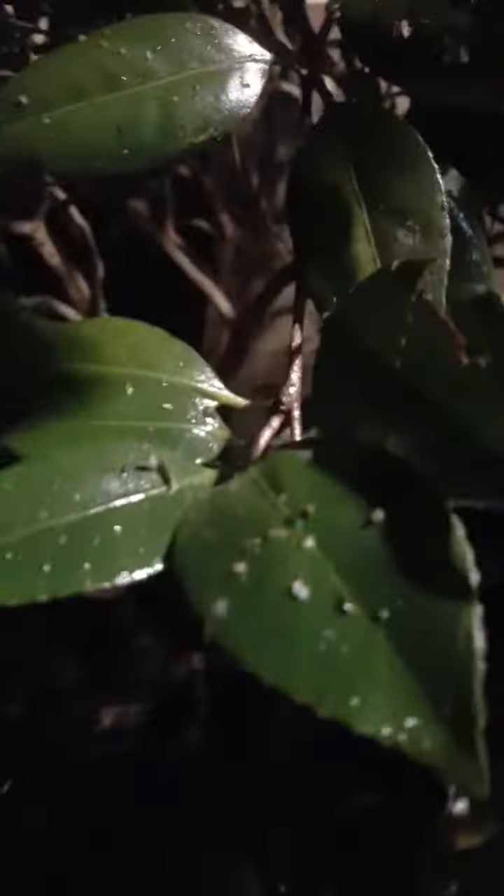But this stuff that's on here feels like sap almost. It's waxy, sappy looking. So maybe some of you guys that are into plants more than me will know what that is. I know that's sand on there, but the waxy looking shiny, that's not water. That's like a sappy type of thing. So it's kind of crazy.